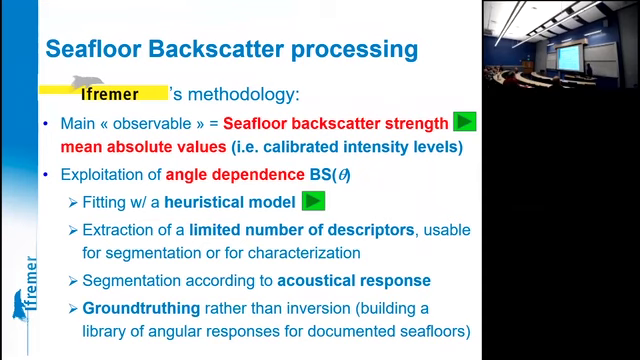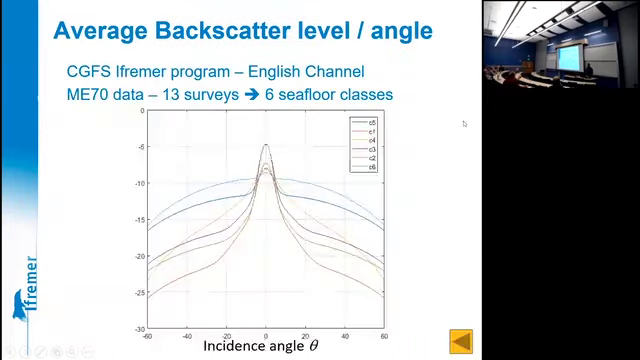Also, we privilege ground truthing rather than model inversion for associating the backscatter response to the seafloor characteristics.